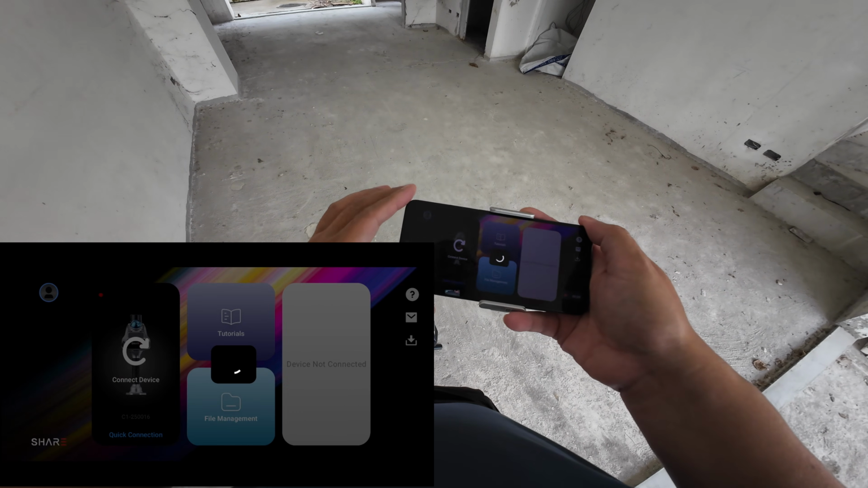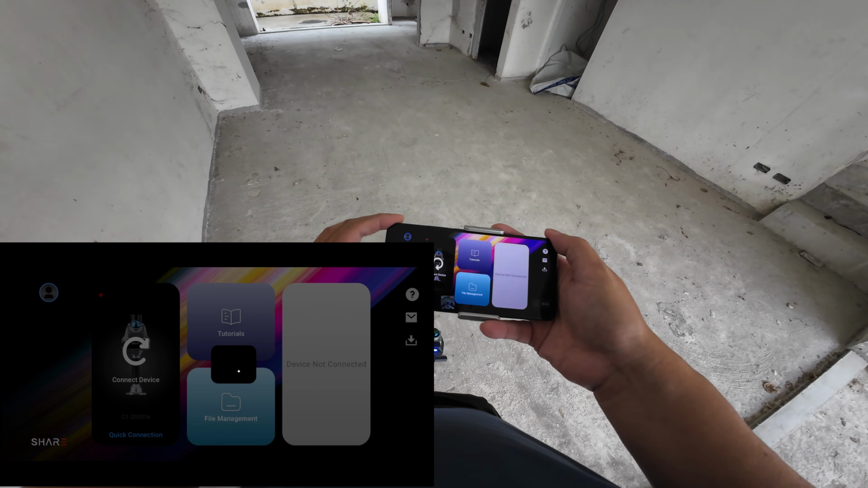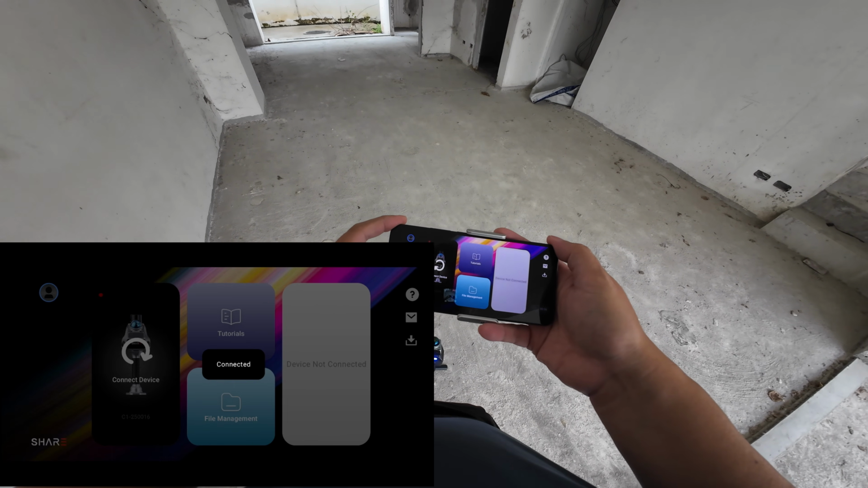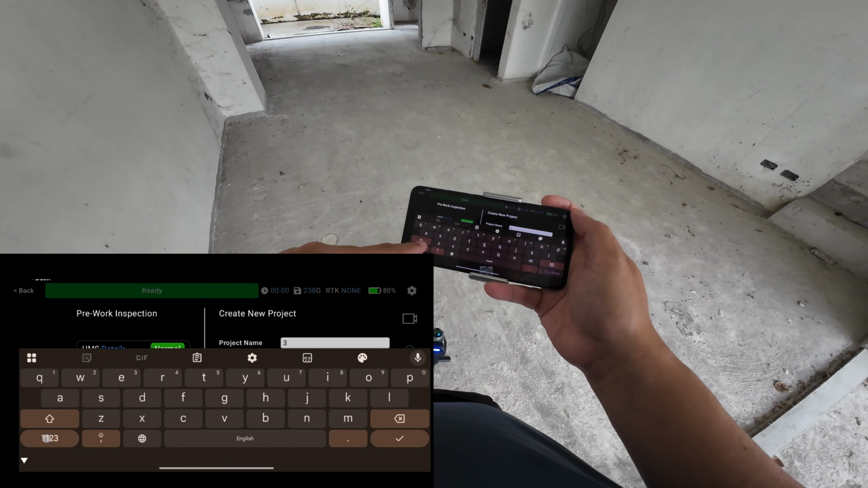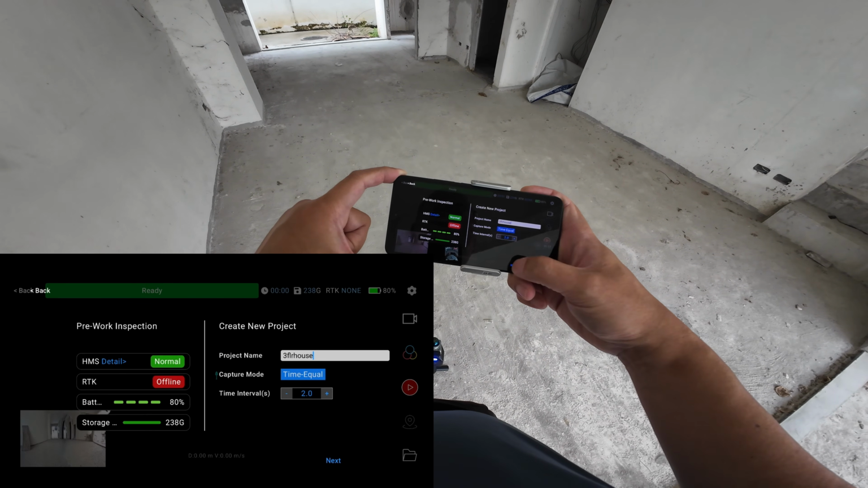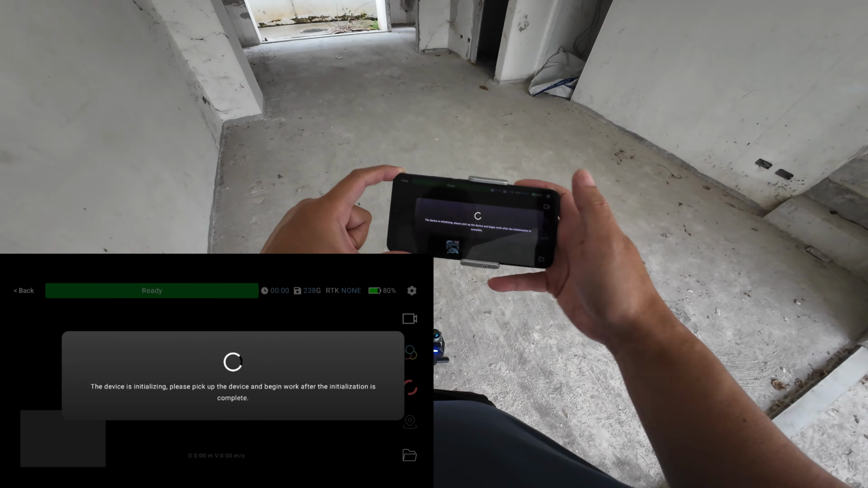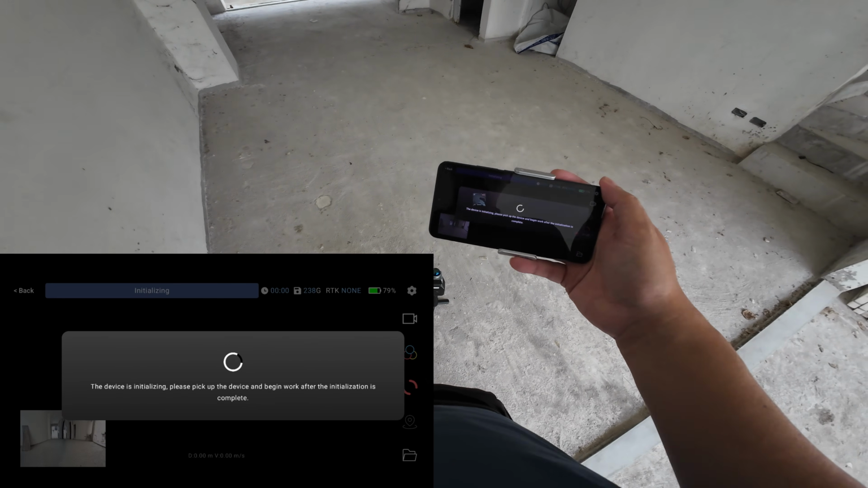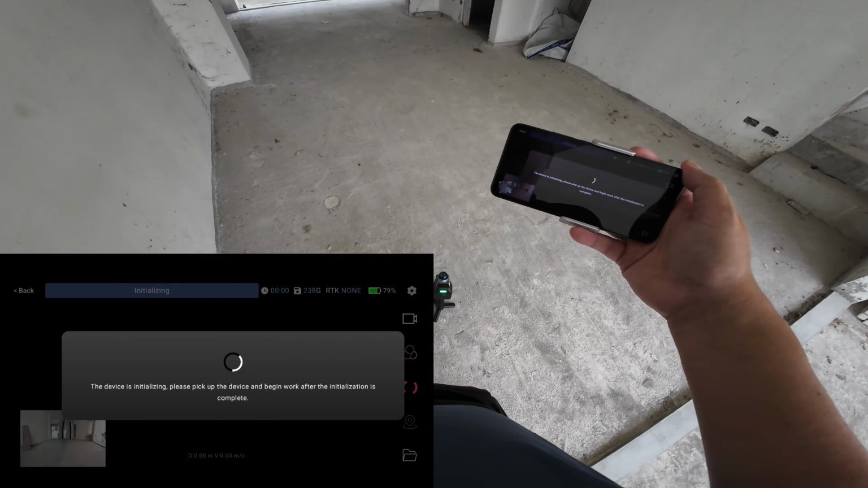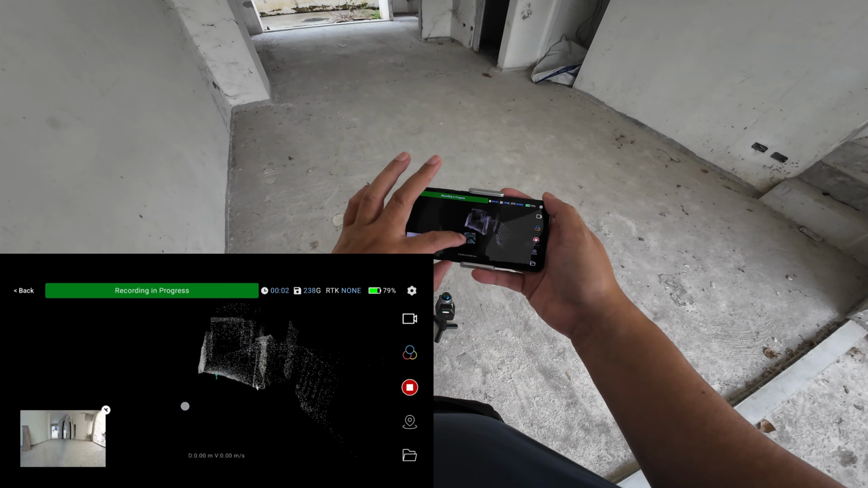Okay, this is Share SLAM mobile app. It connects to the phone by using Bluetooth and Wi-Fi, and it connects very fast. So next I'm going to set up the project name, and then it's going to warn you to remove the cap and place the scanner on the floor. Then the IMU will start initializing. It will only take less than a minute. When it's done, it will start capturing.